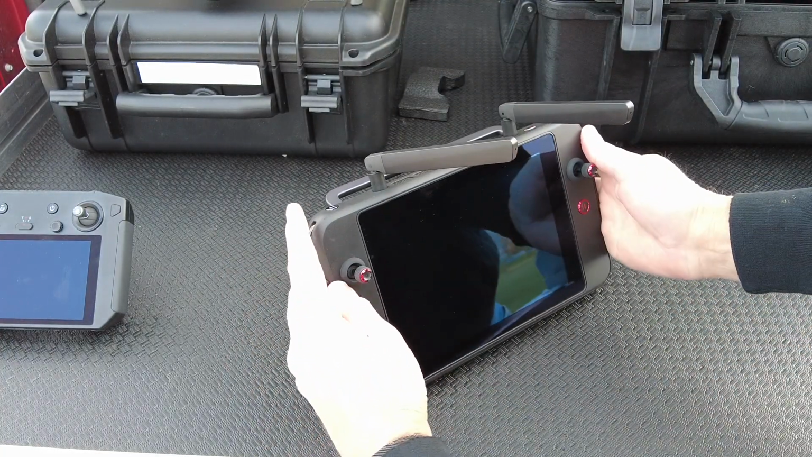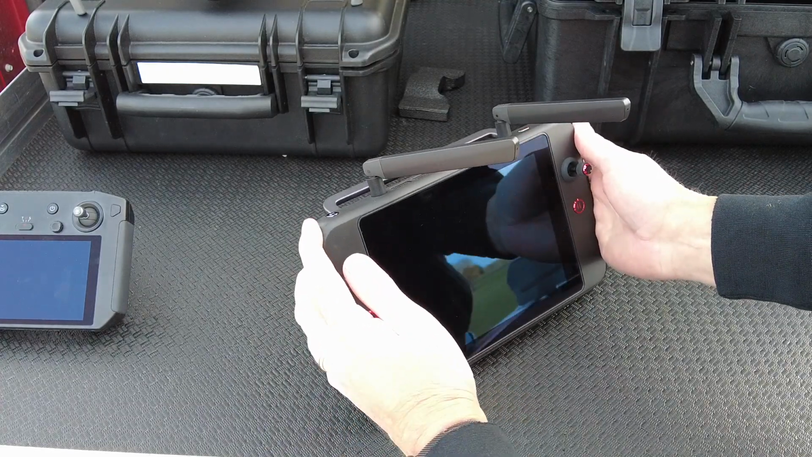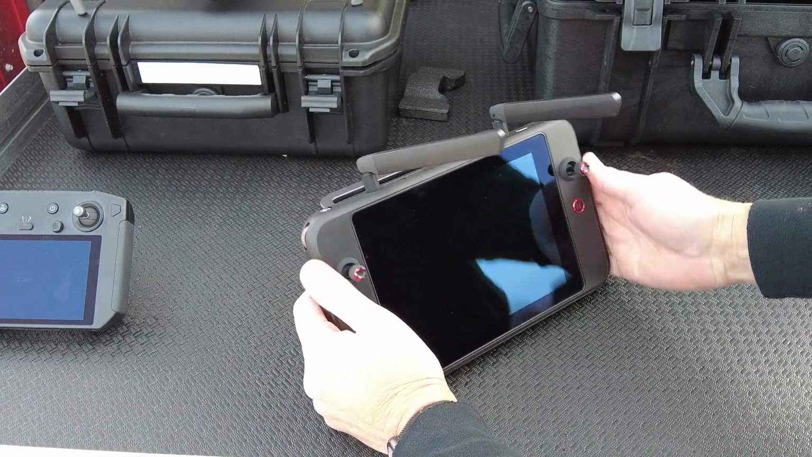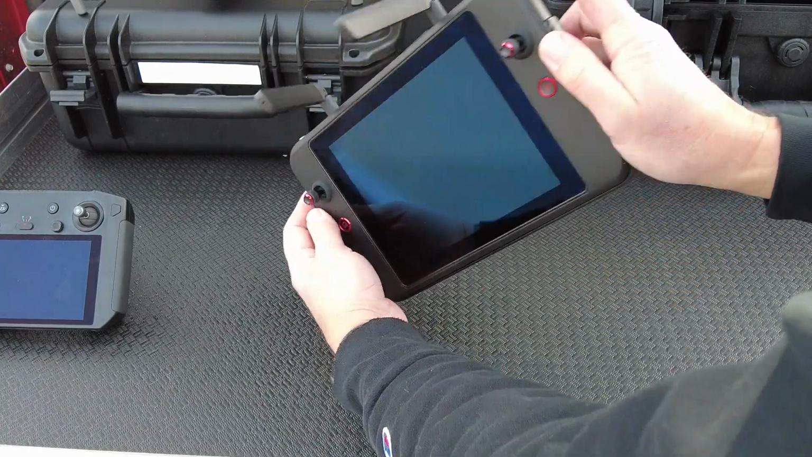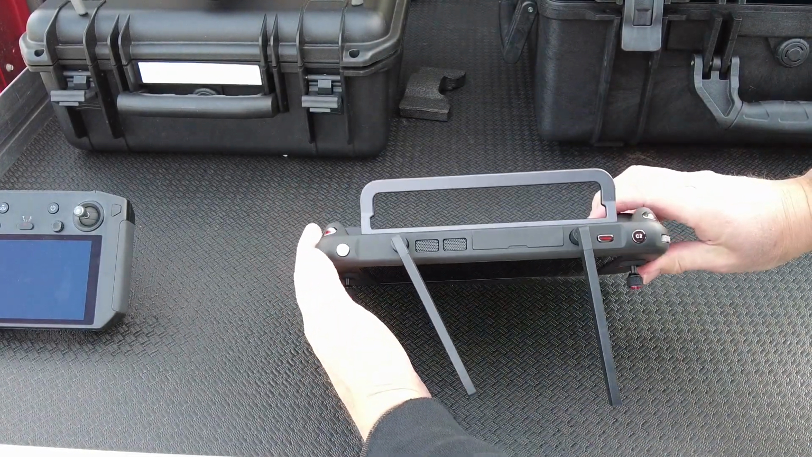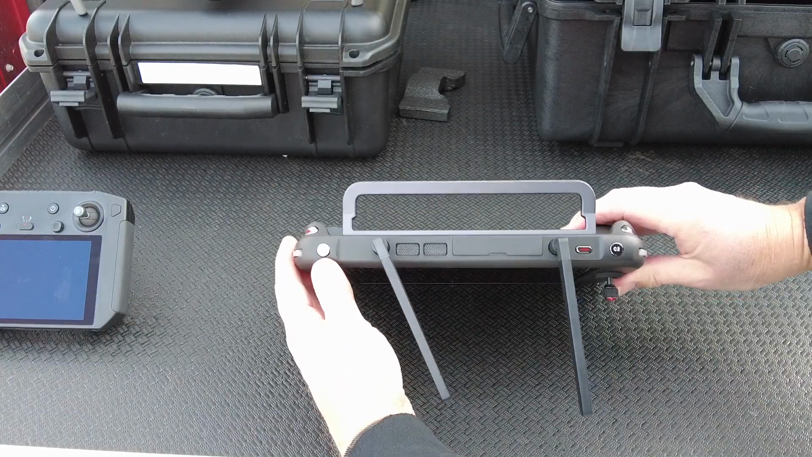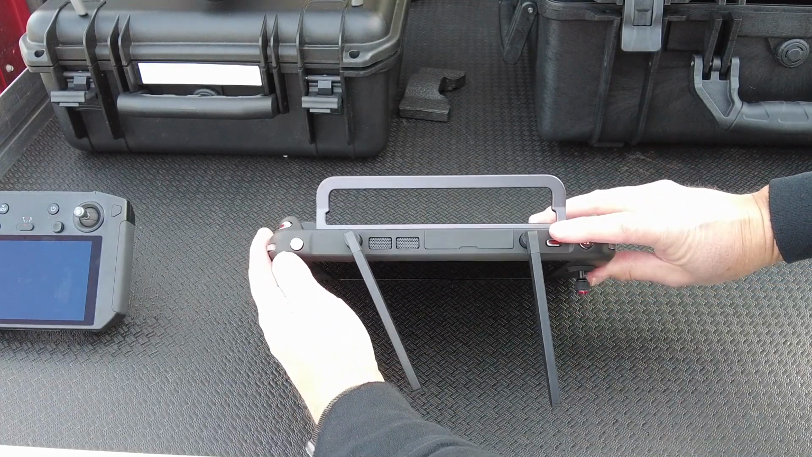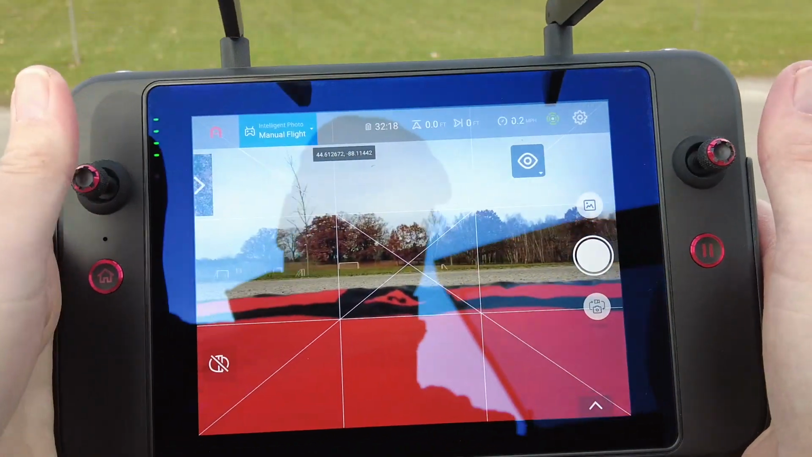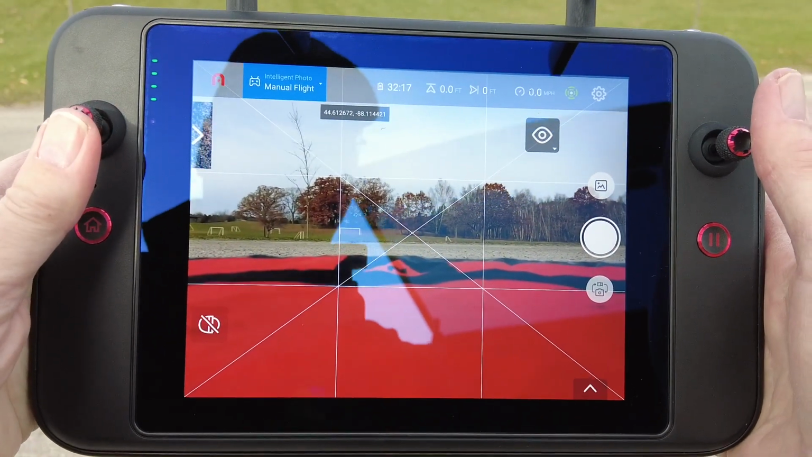Of course, the remote control does, again, on the left hand side you have your wheel to control the angle of your gimbal, and on the right you can use this to control your zoom and access some of the other features. We have programmable buttons on the top, C1 and C2, to access some of the other features of the aircraft. Okay, let's have a look at this display as we take off.